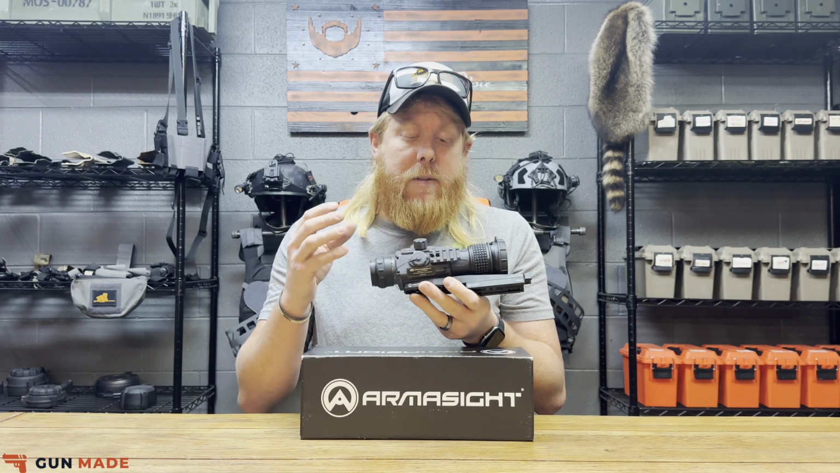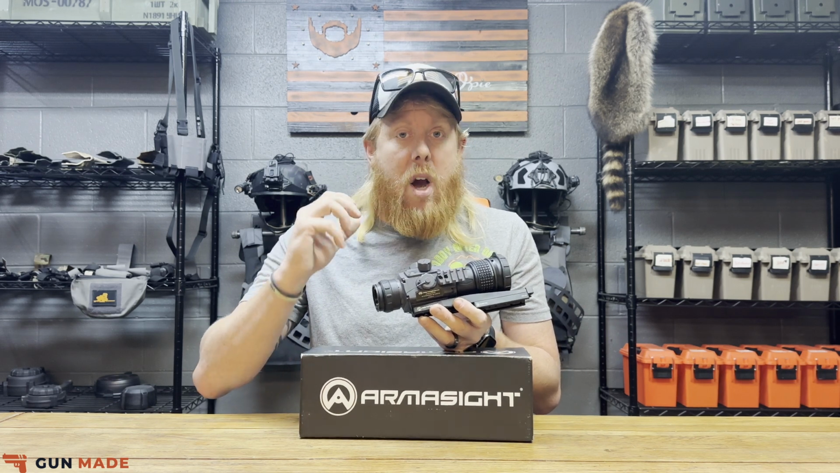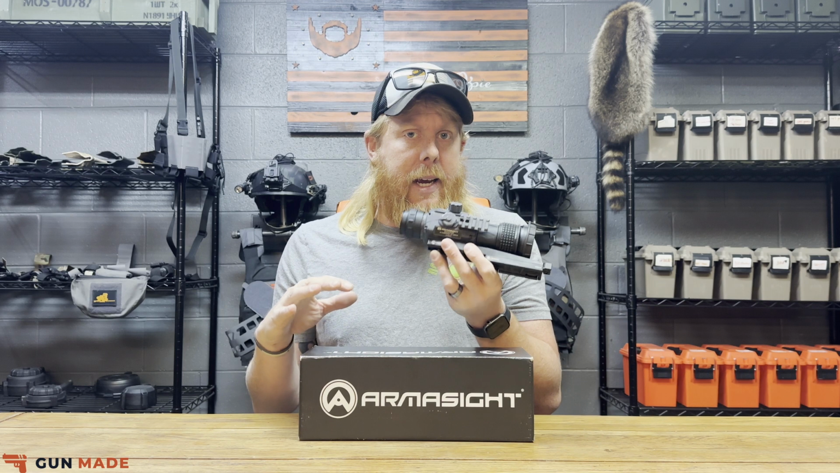Jumping into the contractor itself, though, guys, this is a pretty beefy thermal here. This thing is pretty dang heavy, coming in at almost about 2 pounds. And this thing is very rugged and durable and meant to be abused.